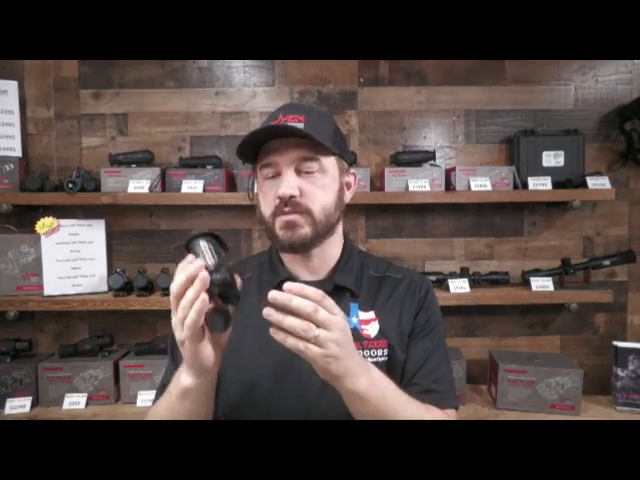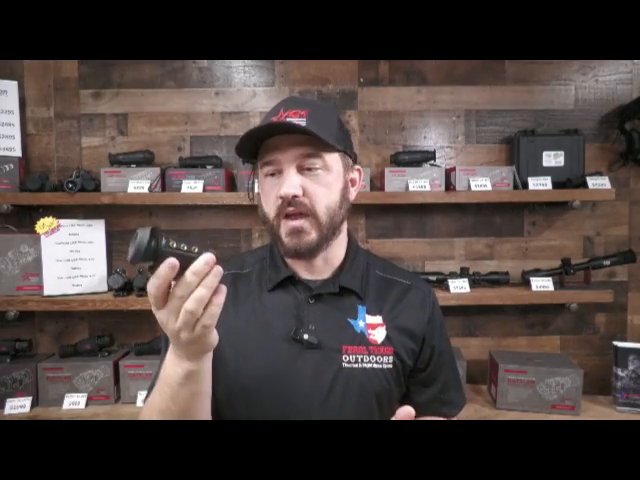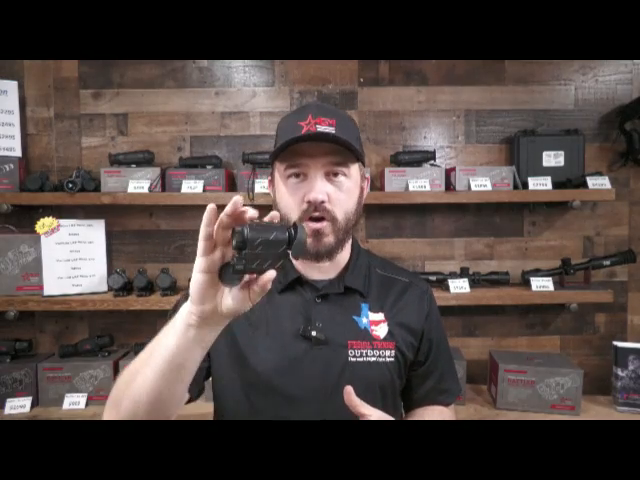So looking at this has been an impressive unit, a light polymer housing, lightweight thermal monocular, able to be handheld or helmet mounted. I can tell you some of the specs in here, it's been impressive what they've been able to do in such a light, small, compact unit.